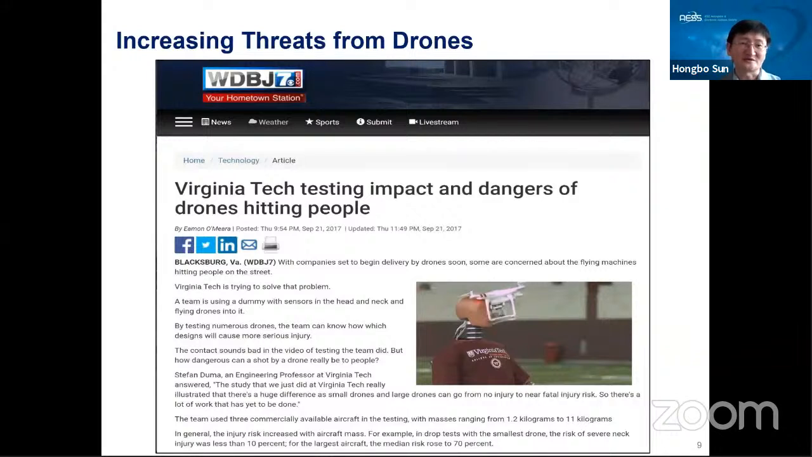Okay, in this report, you can find some measurements conducted by Virginia Tech. They investigated how serious it is if a drone impact hits people. So you see, actually, it will be very dangerous if it hits people, particularly the head. It will cause very serious injury.